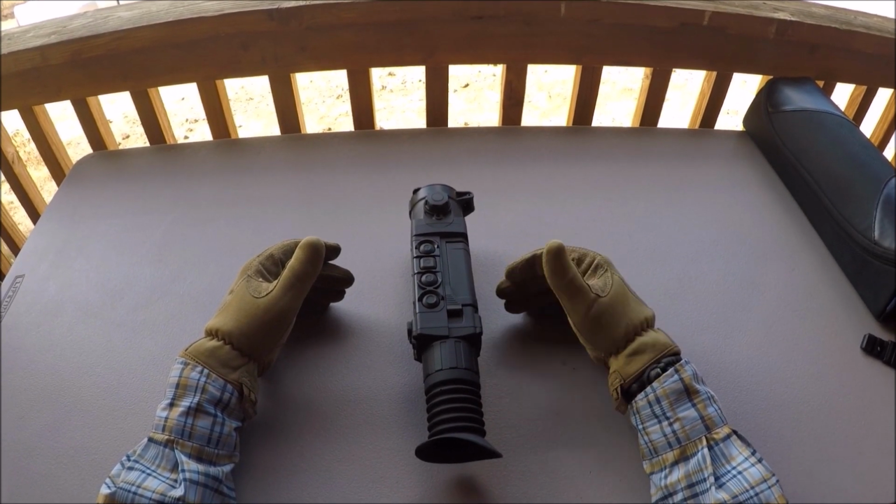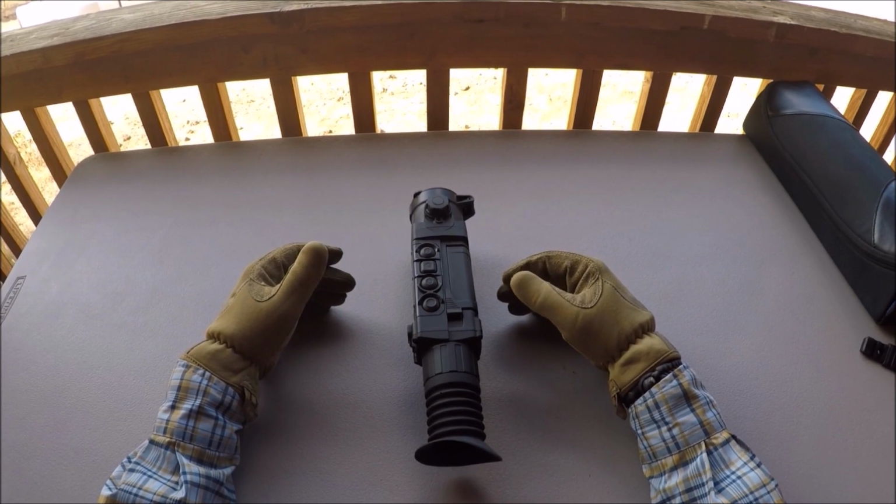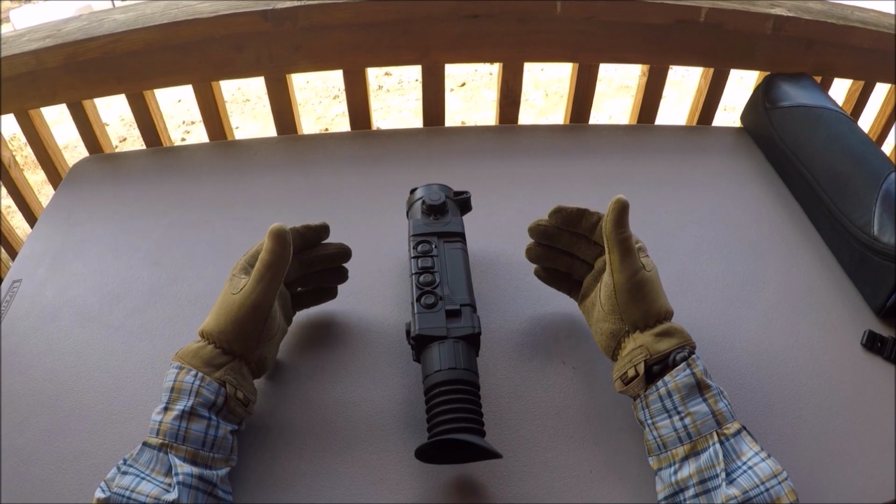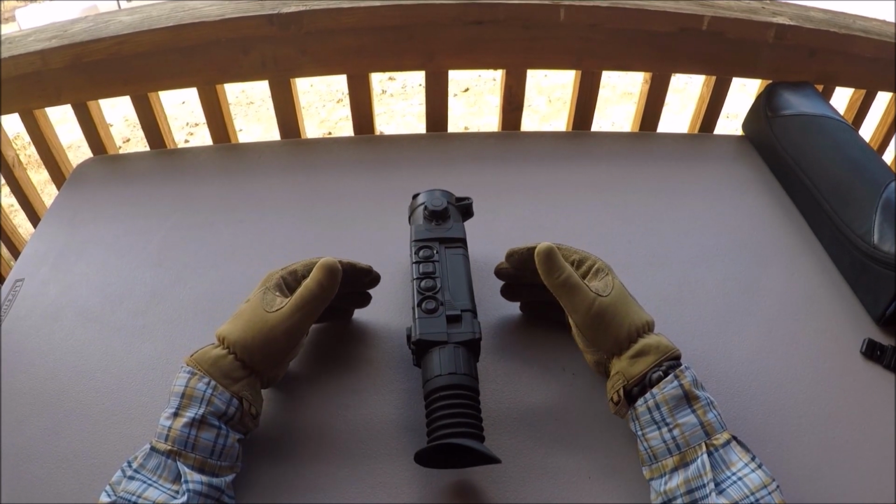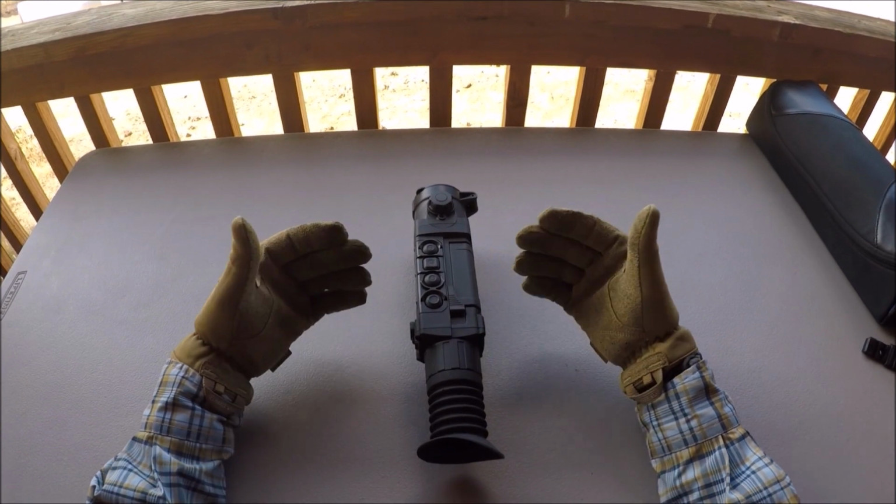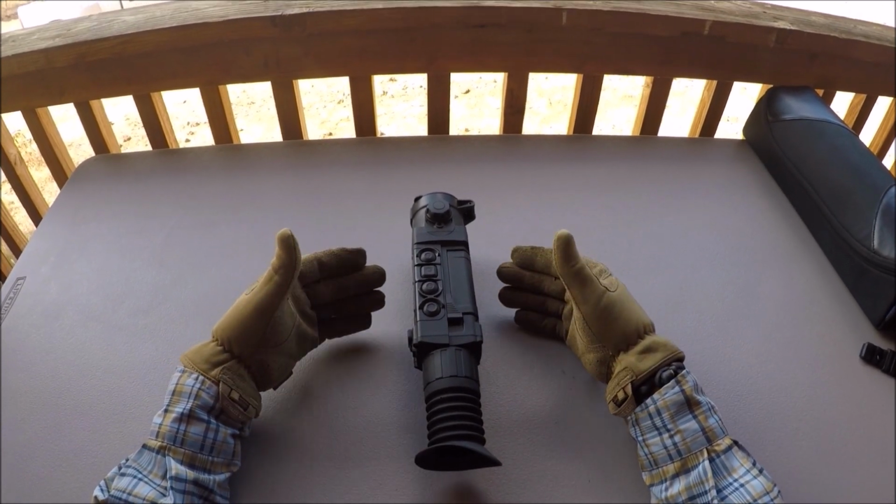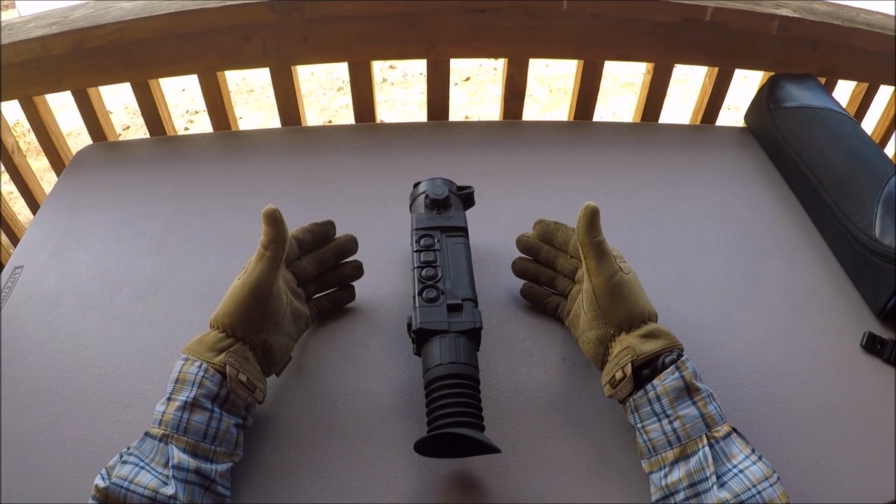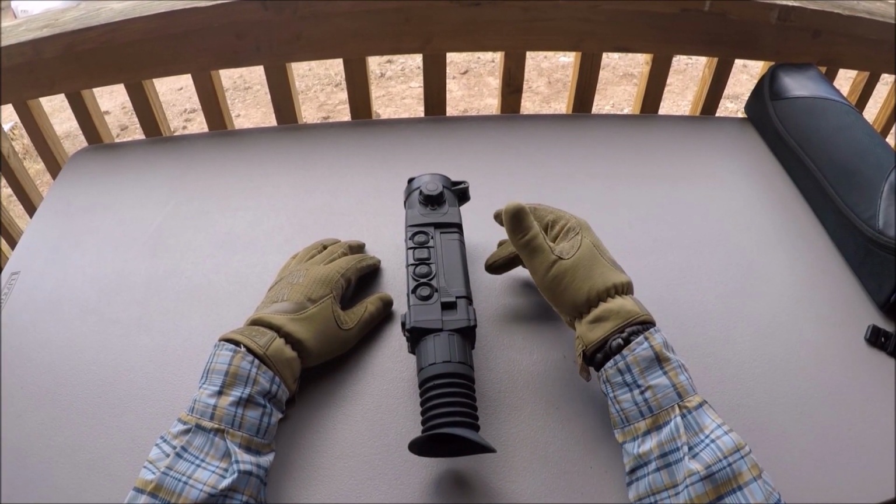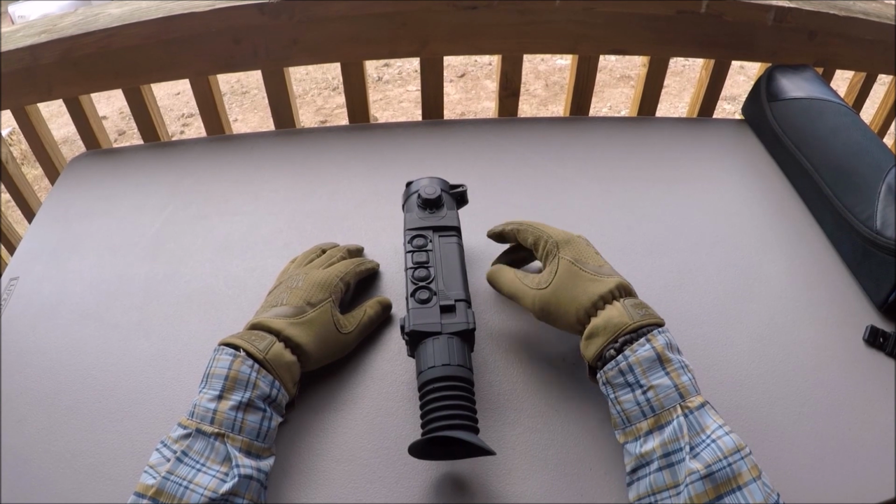And so that's where the thermal comes in. After borrowing one and even trying out that Scout TK that you saw in the other review video, it's pretty evident that we could benefit from having a thermal device. And so that's what started the idea of looking for one of these and coming up with the list of features that we wanted. The features we were looking for, and potentially budget or cost isn't a feature, but I'm going to throw it in there.